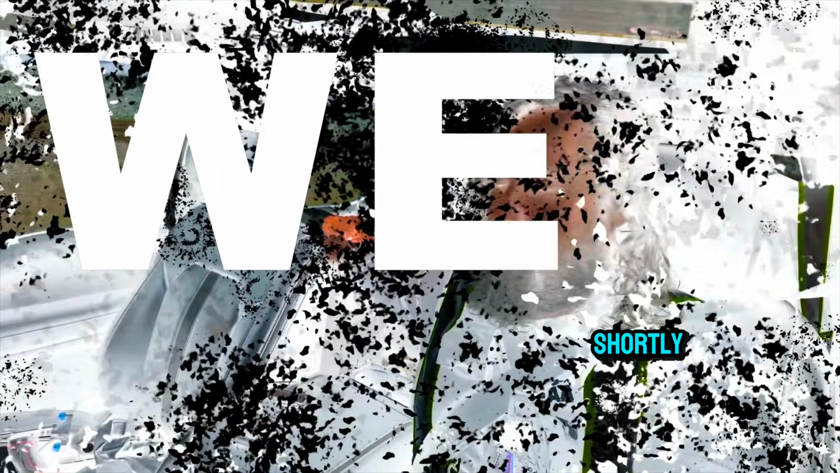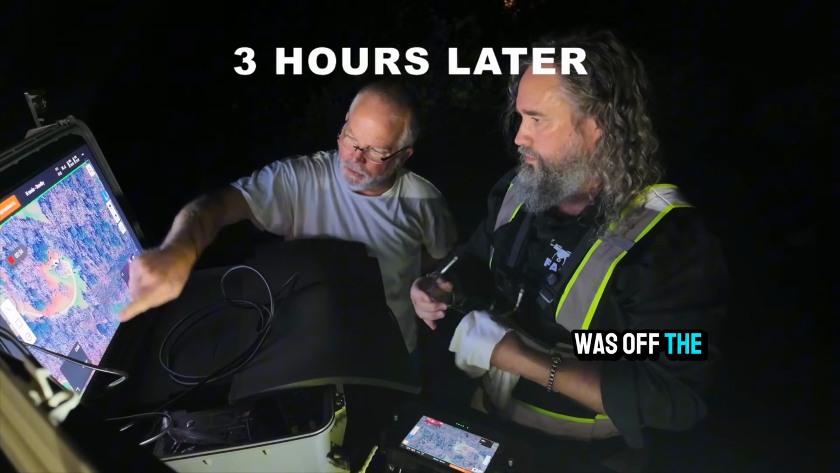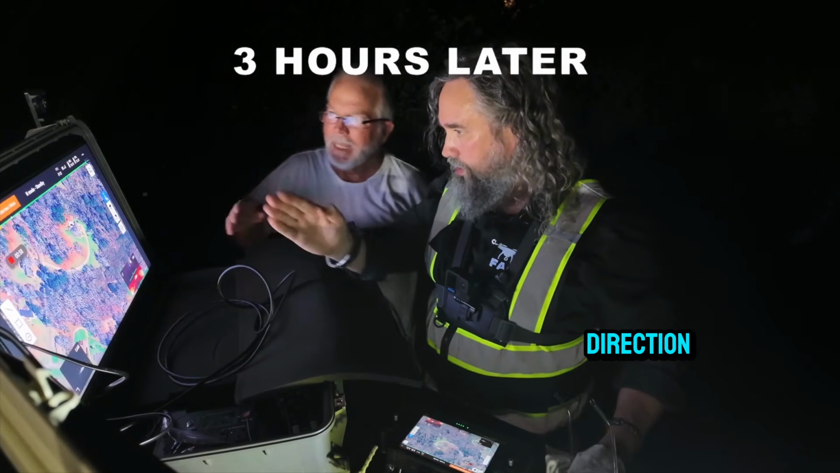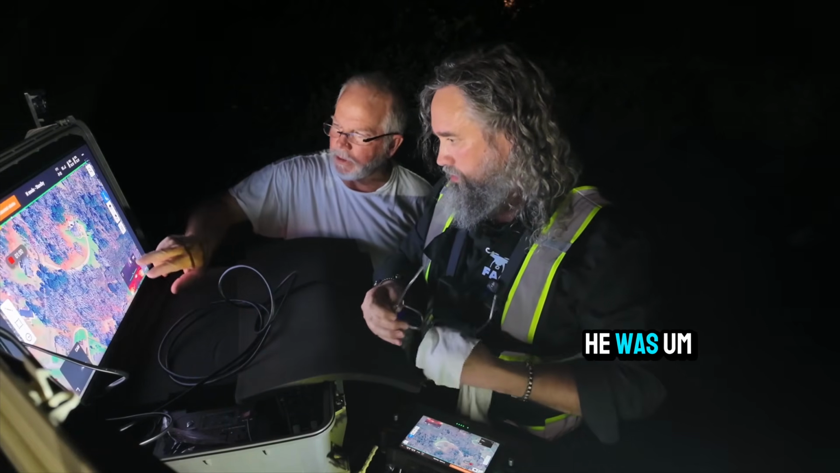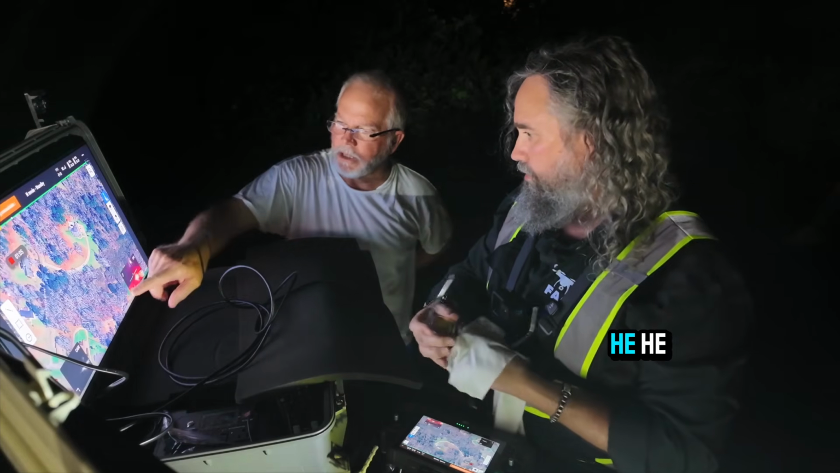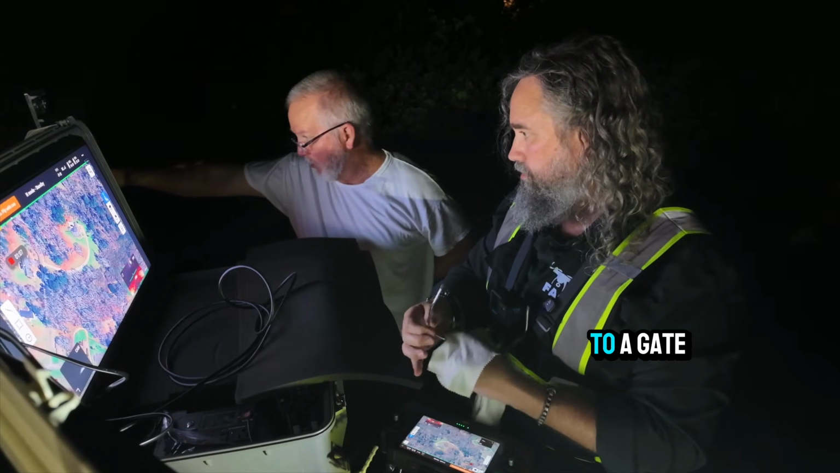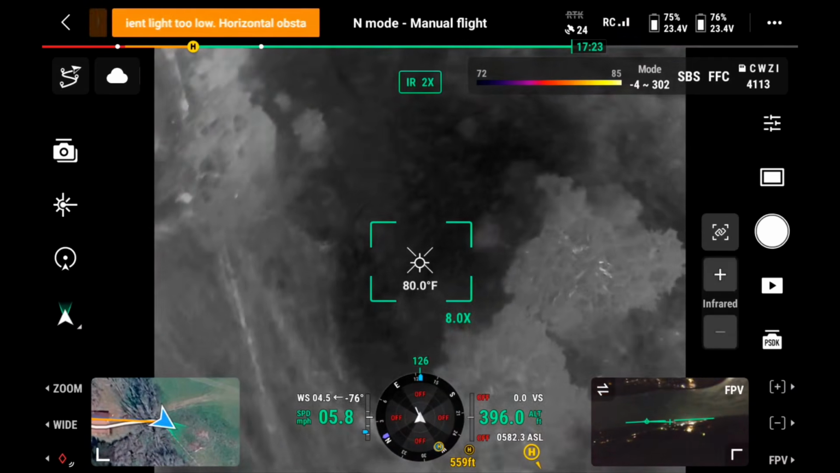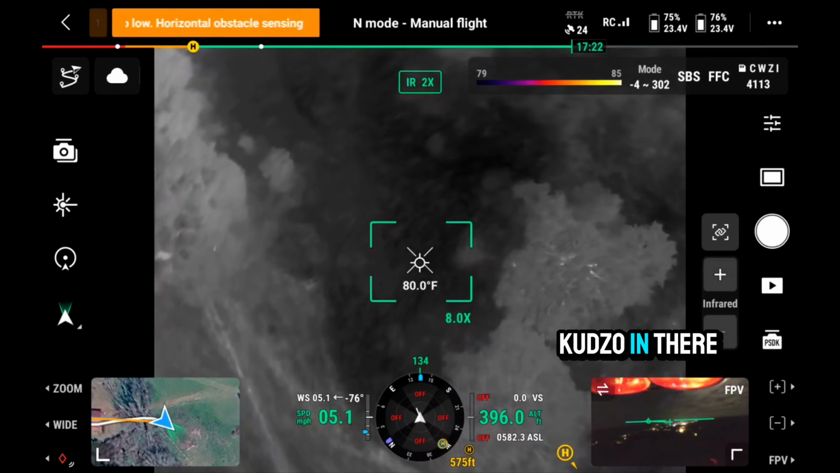We'll be there shortly. The last time we saw him was off the corner of the house, going in these woods right here. So he was heading that direction. Well, we're assuming he was. But you did visually see him running? Okay. No, the last time I saw him was when he came through the gate. Right? Okay. What I'm hoping is he's going to be hunkered down in one of these fields. We're in a big pile of kudzu right in there.